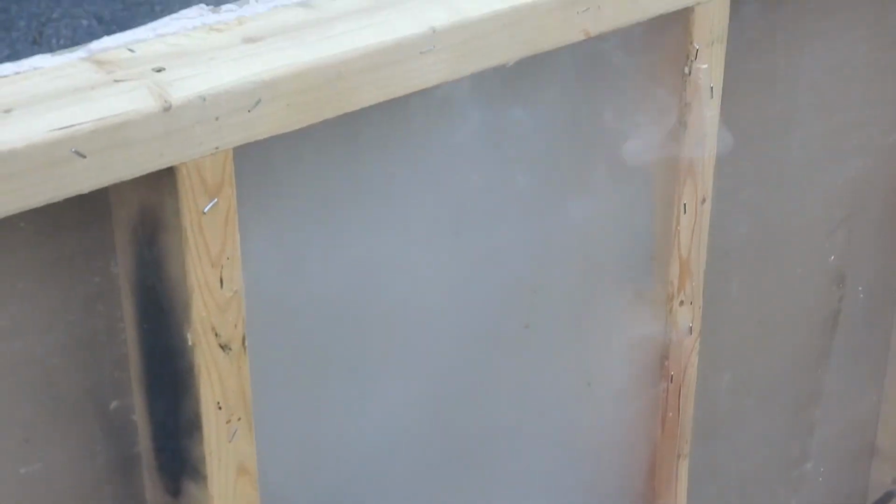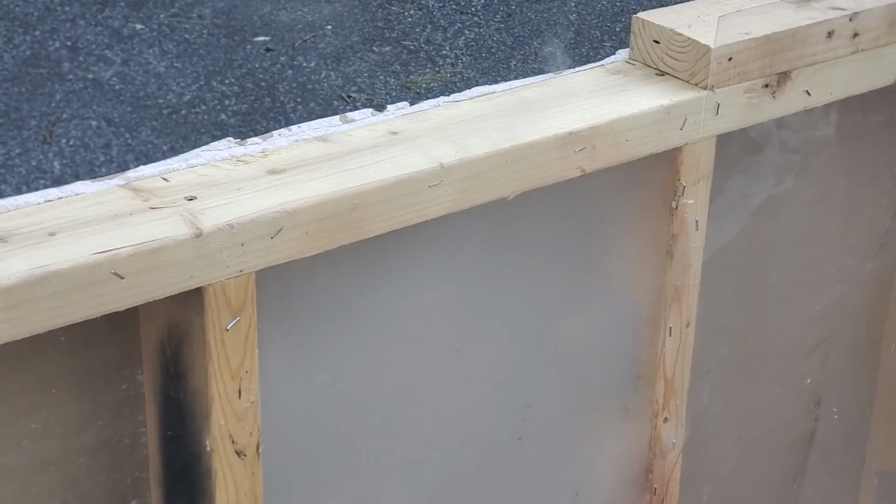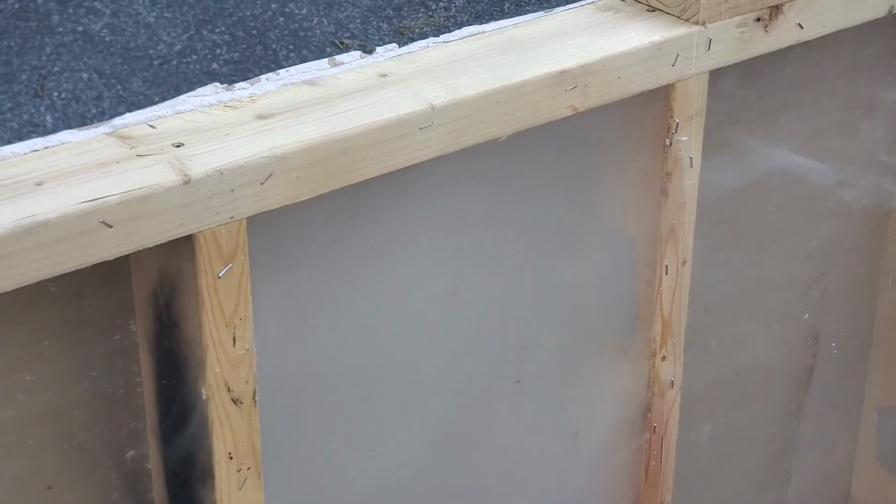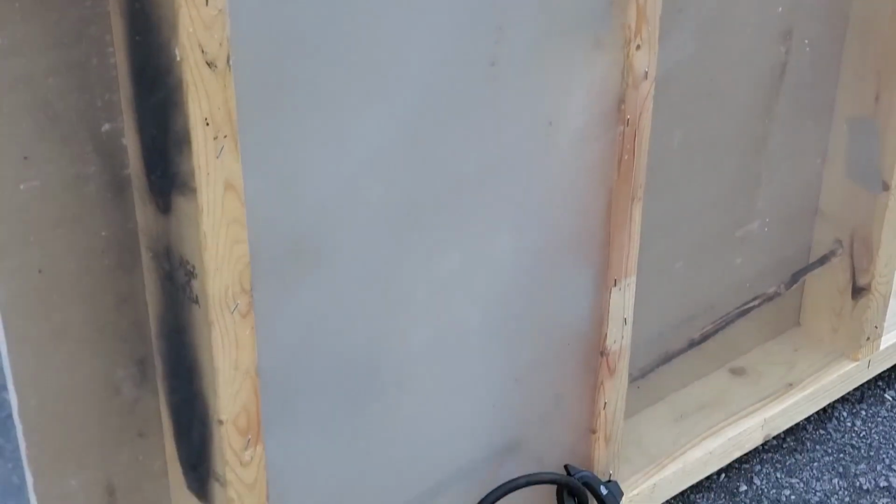Just look at how that cavity is filled with smoke. And it's of course leaking out the holes in the plastic. You can imagine any cracks where the drywall attaches to the 2x4s. It might be leaking out there.